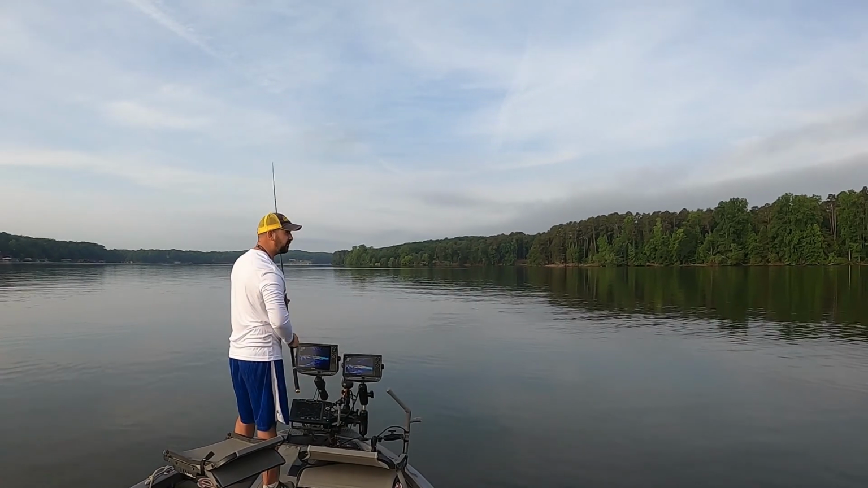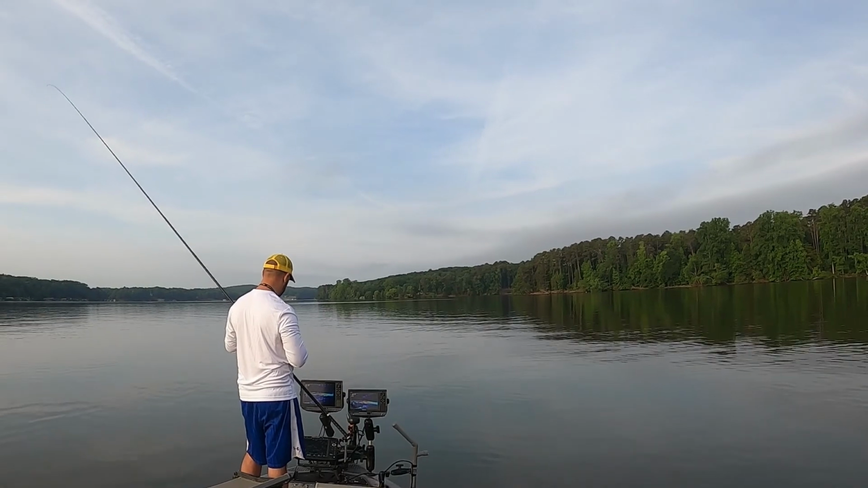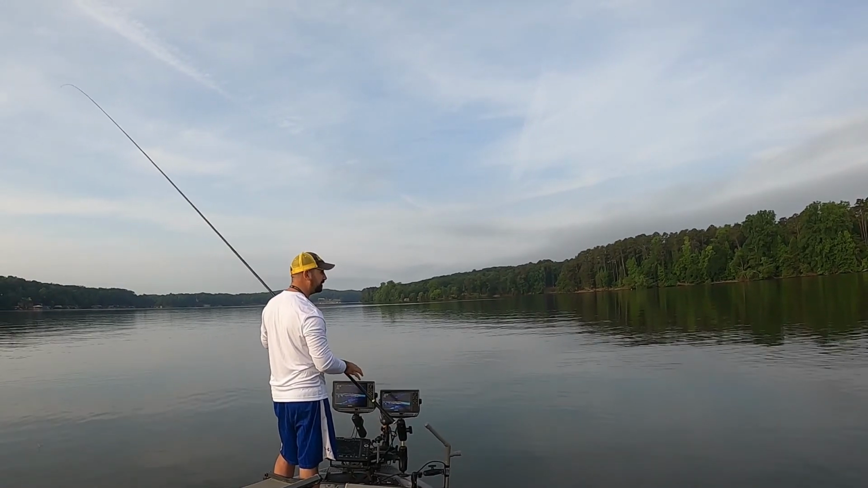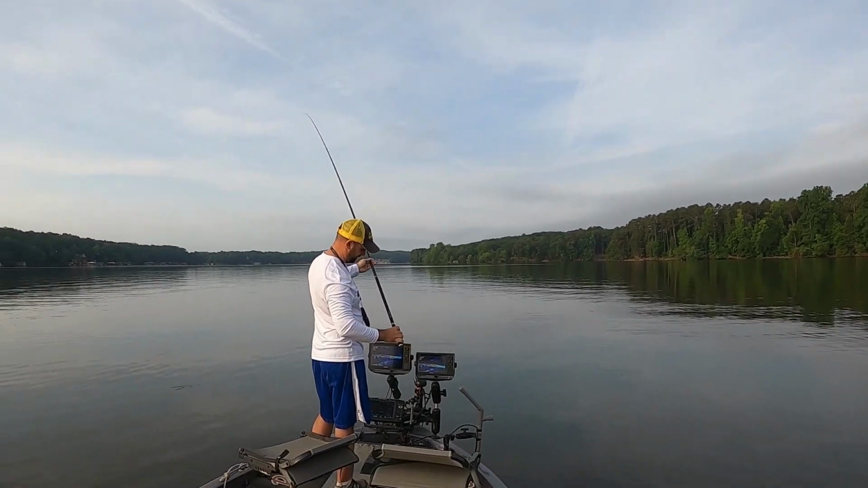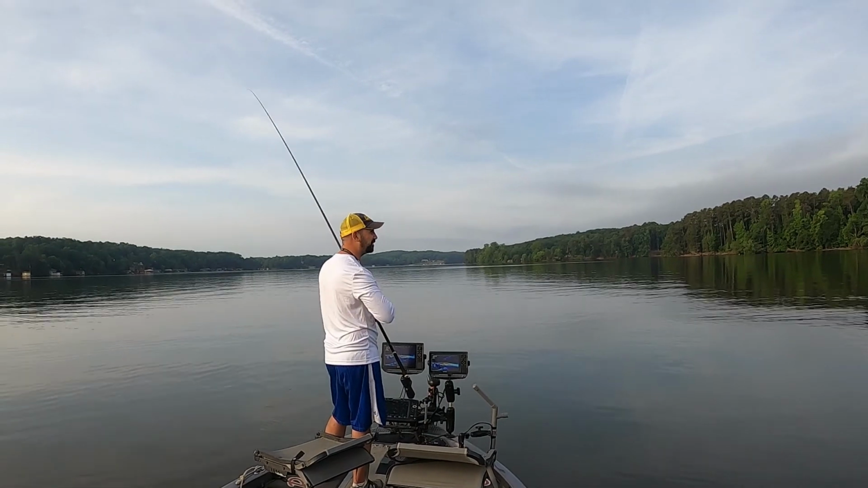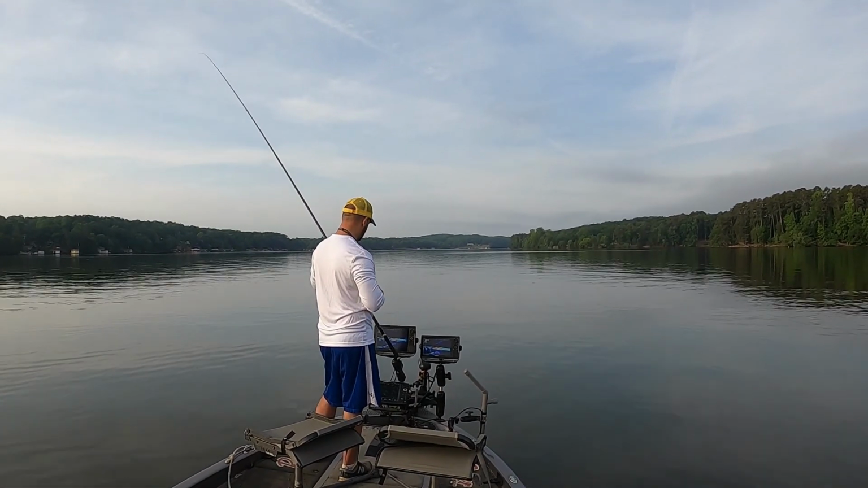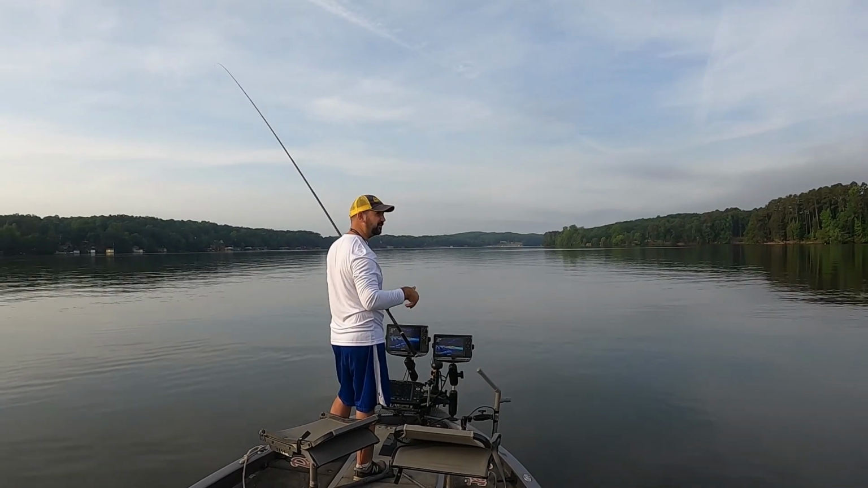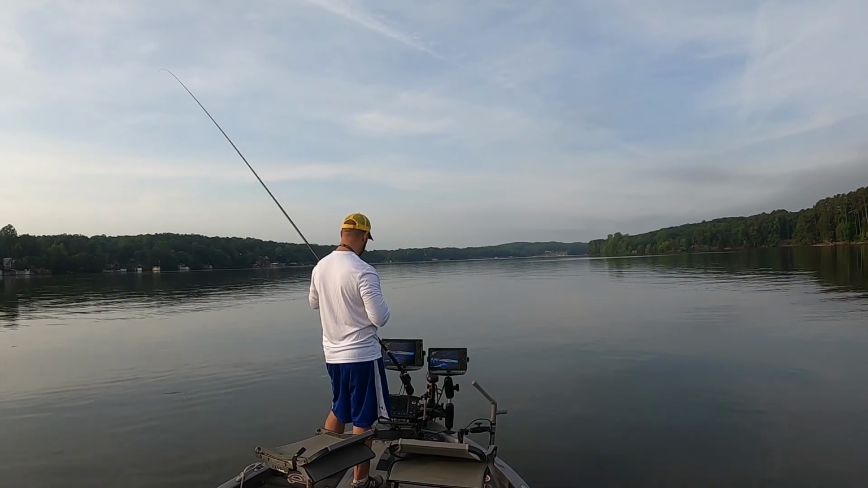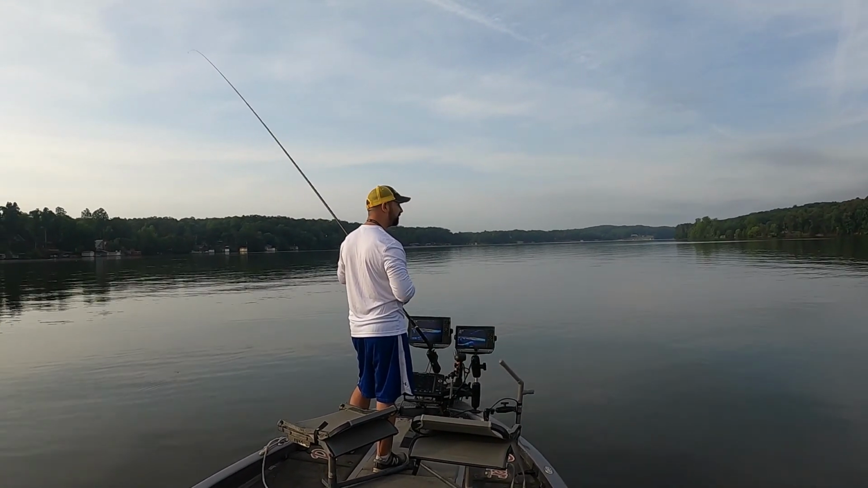Now you see that simple little flick? That got me out there about 30 feet. I've only got about 14 foot of line out. I've actually got 2 of them to try. This one right here is 7.2 meters, so this one isn't the longest one. You'd have to do the conversion, roughly about 22 feet. I've got another one that's 8 meters. That's going to be about 25.